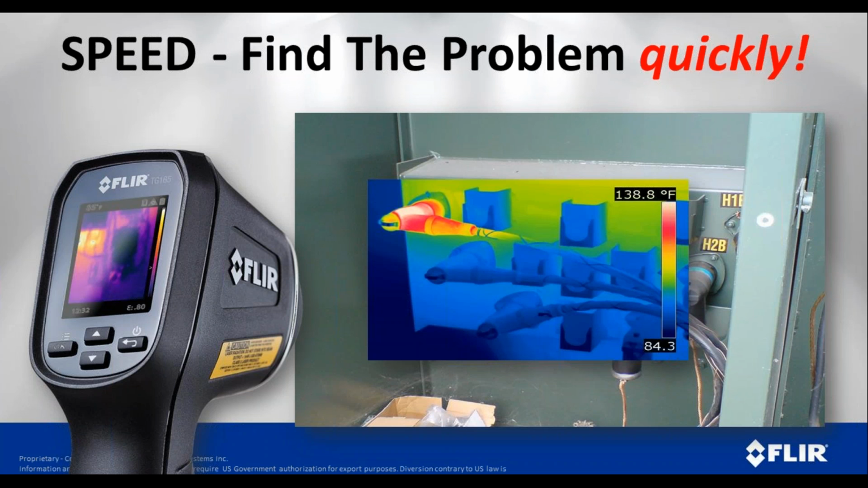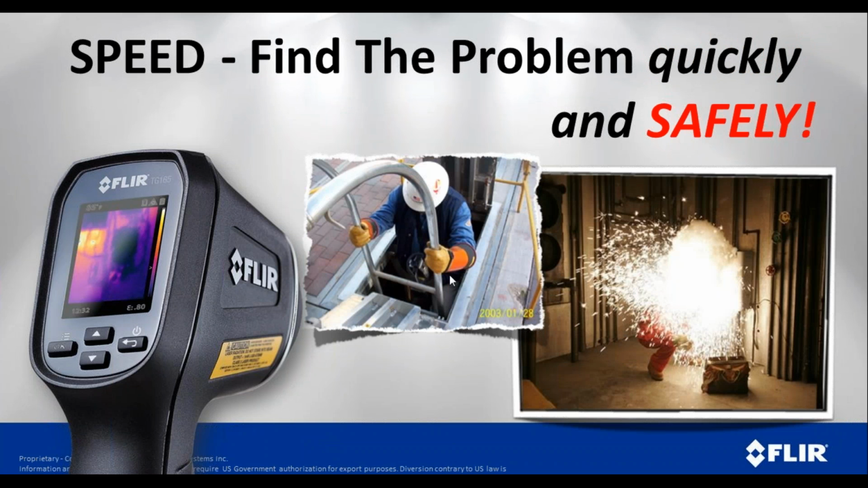There's a lot of safety concern with an infrared camera. The gentleman there in the middle is going down into a vault in a city, and inside that vault are lots of electrical connections. Well, one of the things he wants to do before he goes in there is survey the situation with an infrared camera to make sure there's not some loose connections, some things that could cause issues while he's in that vault. So he can very quickly find those problems, and even when he's in there, he can find those problems, document them, and get out of there.